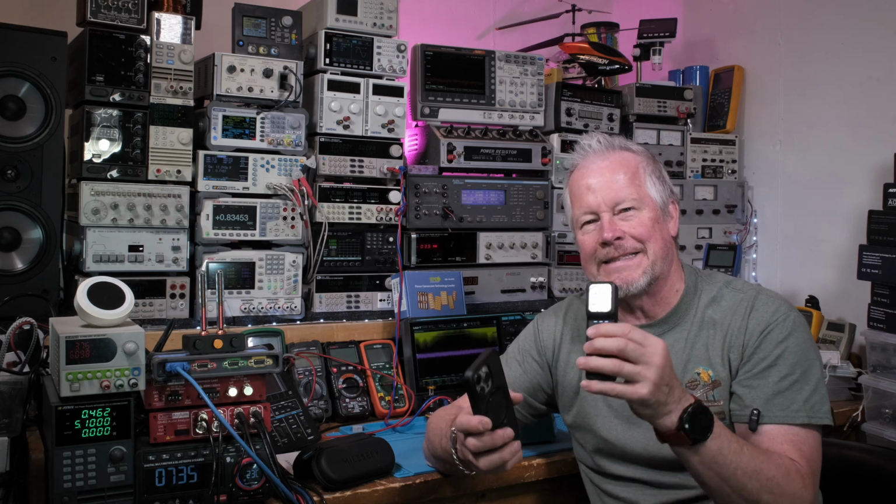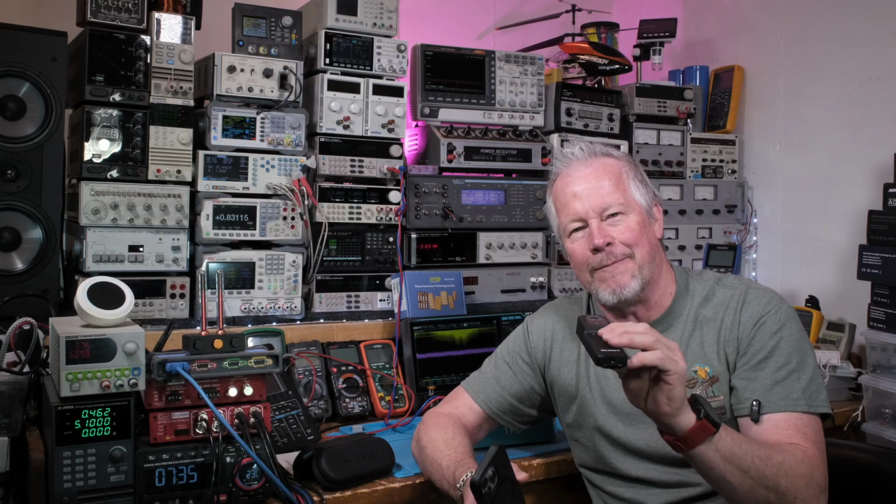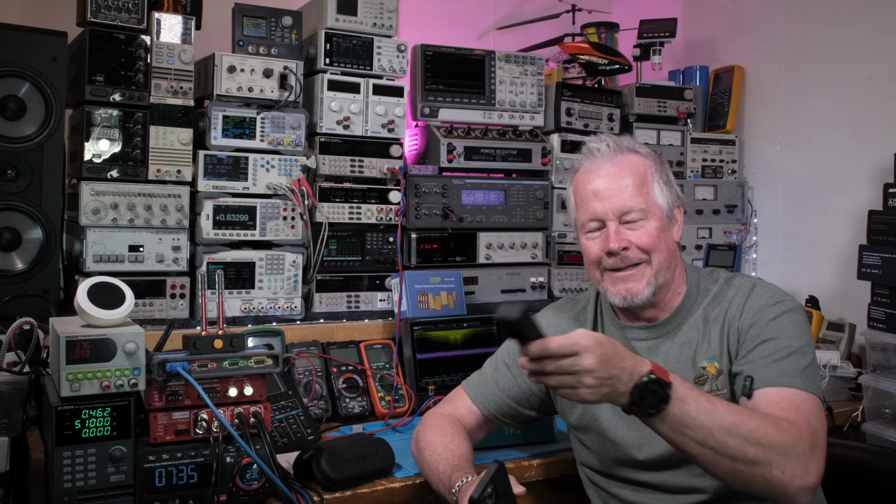When I first got this, I thought, what a weird camera, like this weird handle. But then after using it to do my solar installation at my buddy's cabin, me helping him put his in, I realized how cool that was. I mean, it didn't hit me until I started using it.